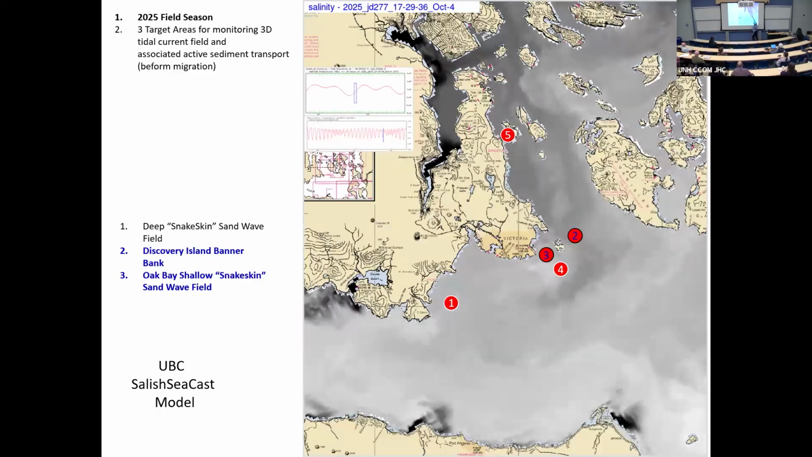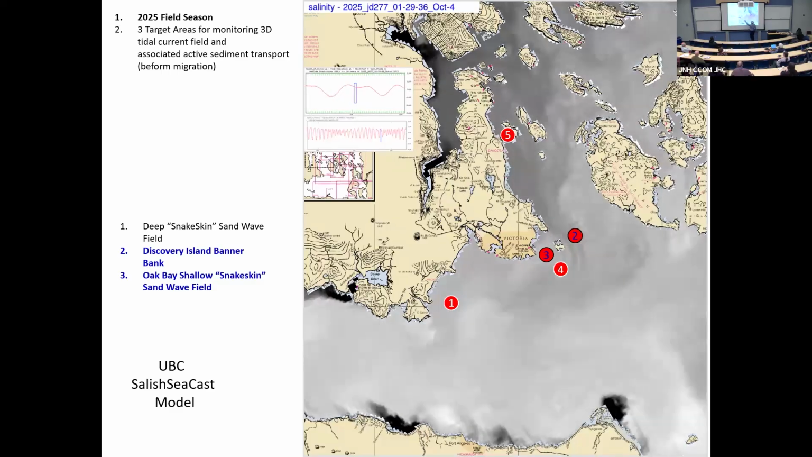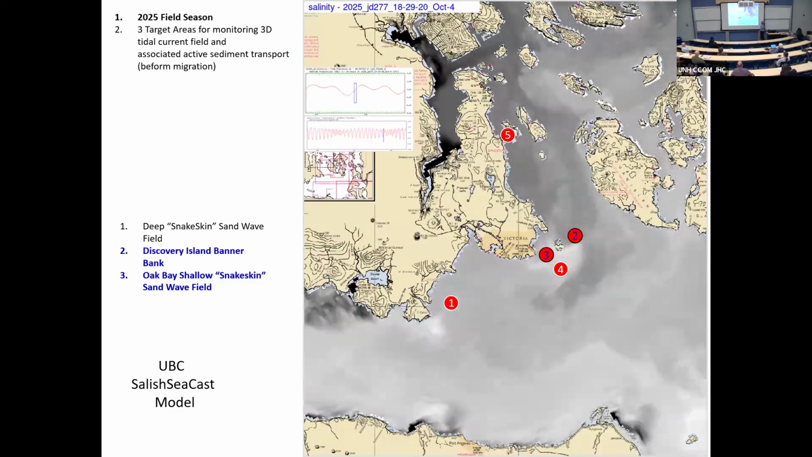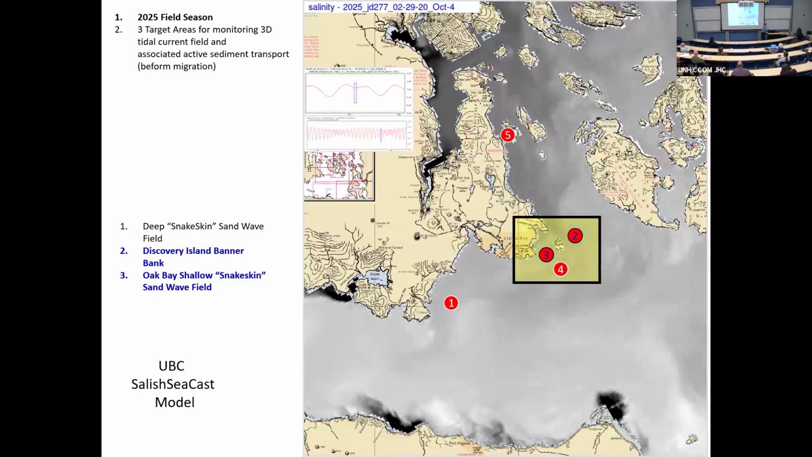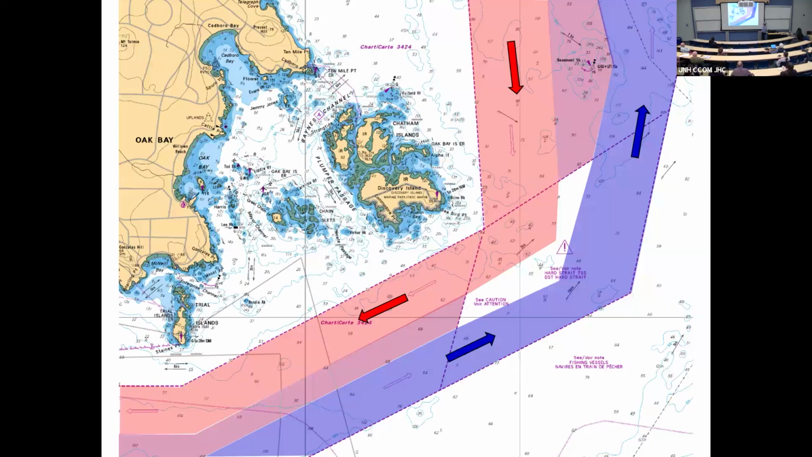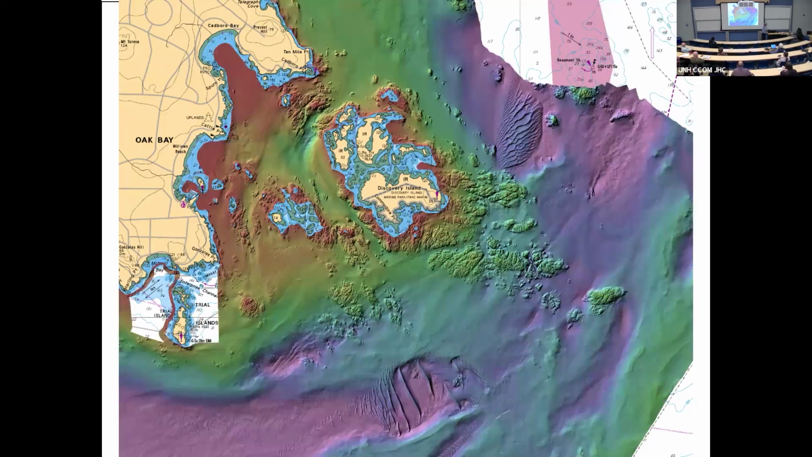The dune fields I'm looking at are on these headlands. They're basically banner banks on either side of the headlands. So this is the area I'm going to be focusing on, just off Oak Bay. It's a challenge. The area is right in the middle of the shipping lane, so you have to get out of the way. They don't stop for you. Fortunately, the Canadian government has got multibeam for everywhere, so I can check what it is.